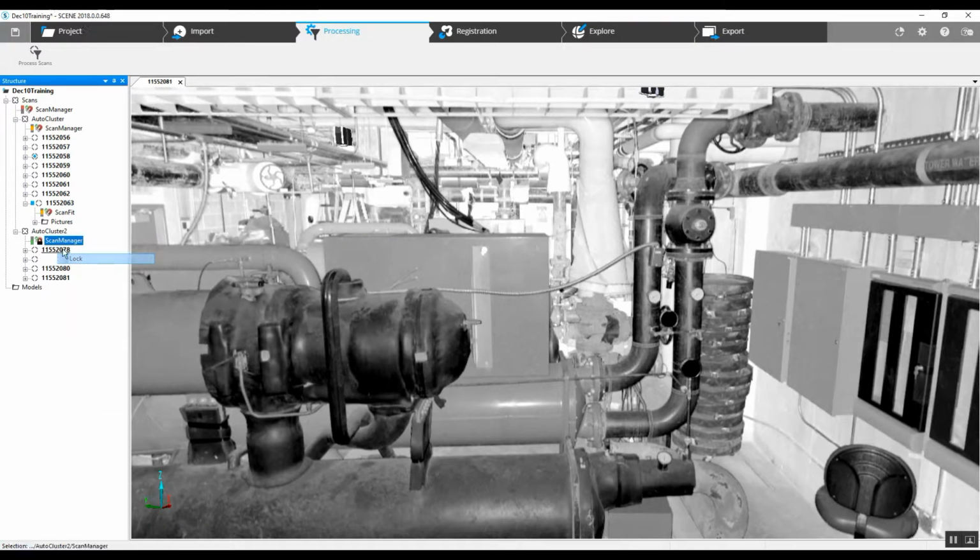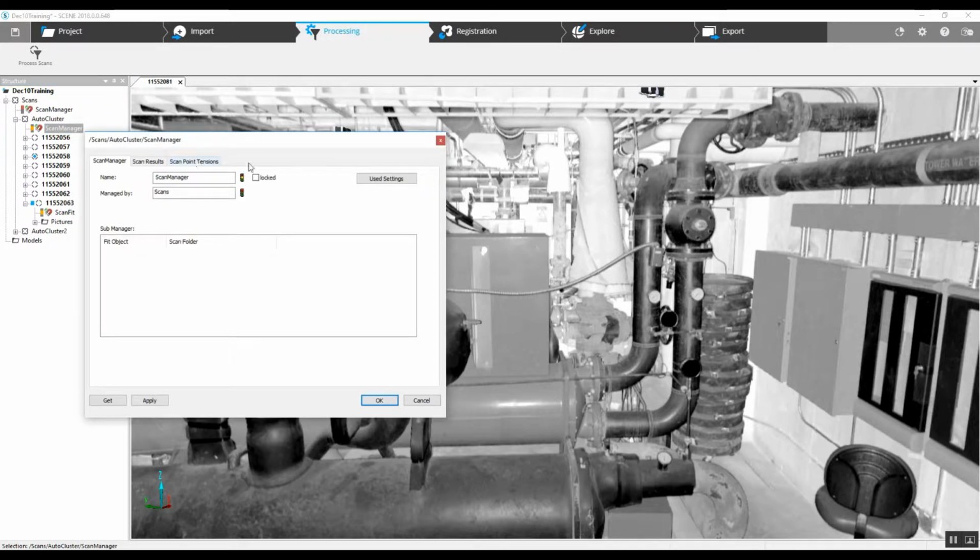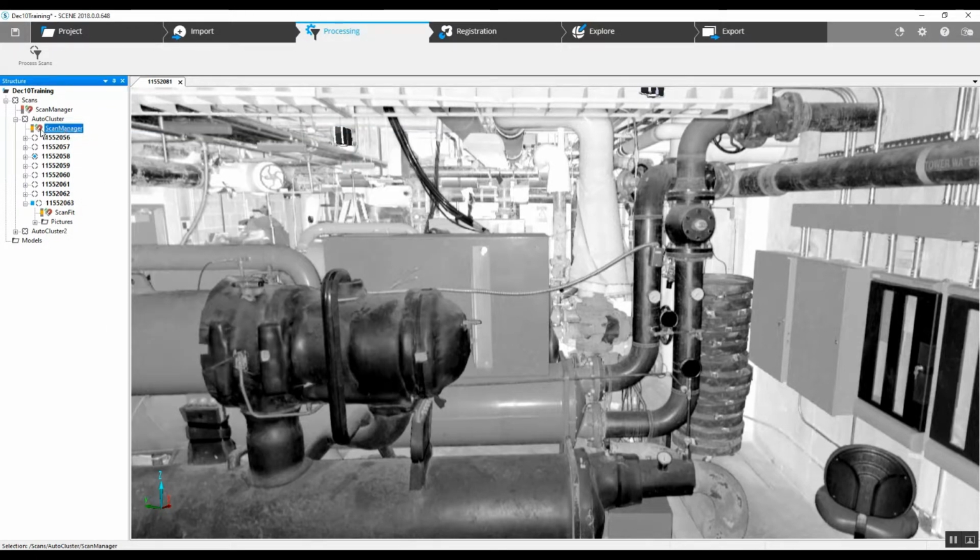Go ahead and lock that cluster. Now if we want, we can try to update the scan fit or just keep our scan manager that we've got here with the yellow light. Mainly, we want to look at what that scan tension meeting is, and that's 4.5 millimeters. If that is going to fit in with what your tolerances are, it should be just fine. We'll lock that cluster as well.